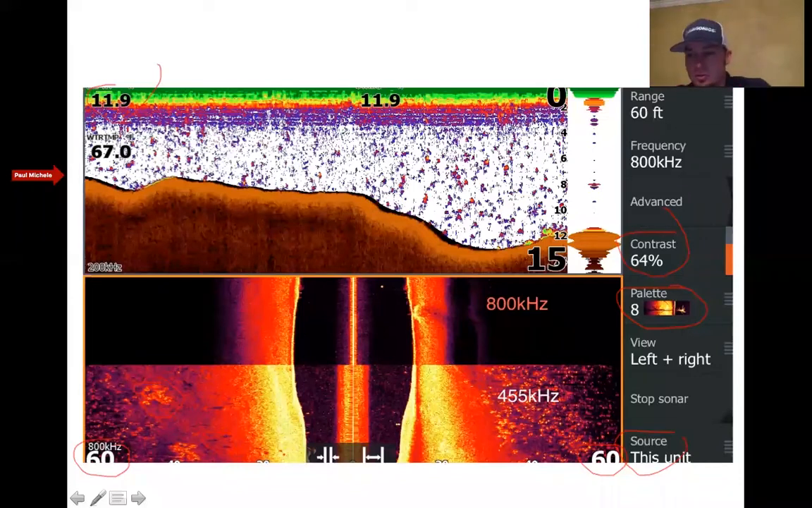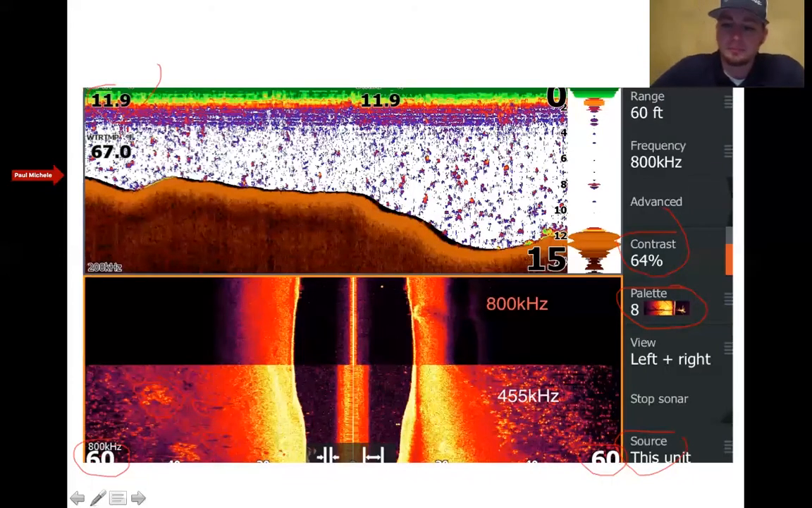If you ever use structure scan and go past a dock, you'll see these long little white and black streaks going on the side of your unit. That's the poles next to a dock. And same thing as far as brush. You'll see these little bitty shadows right there, and that indicates a stump or a rock or something like that.